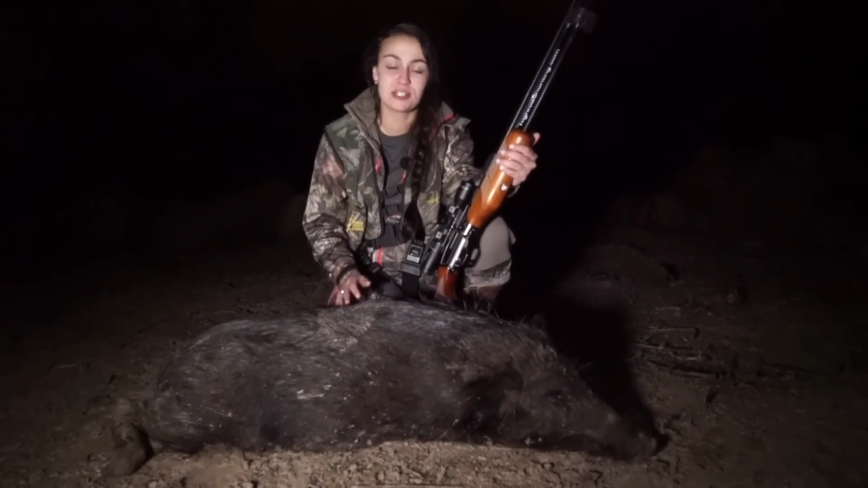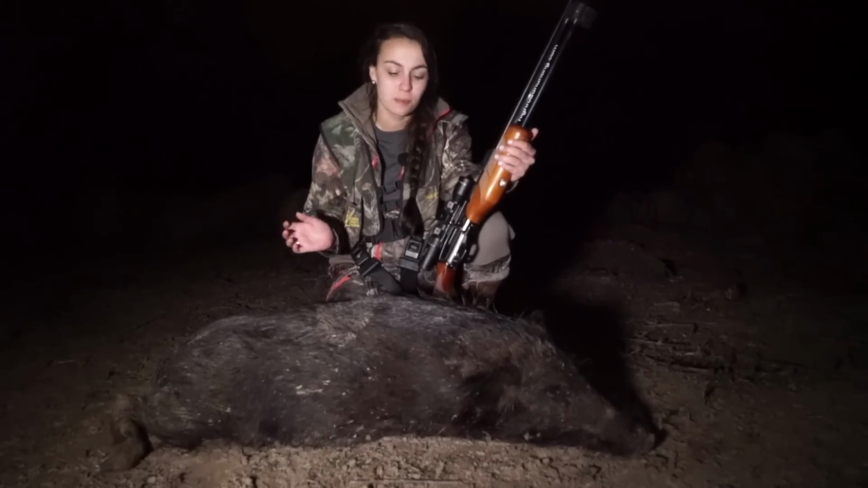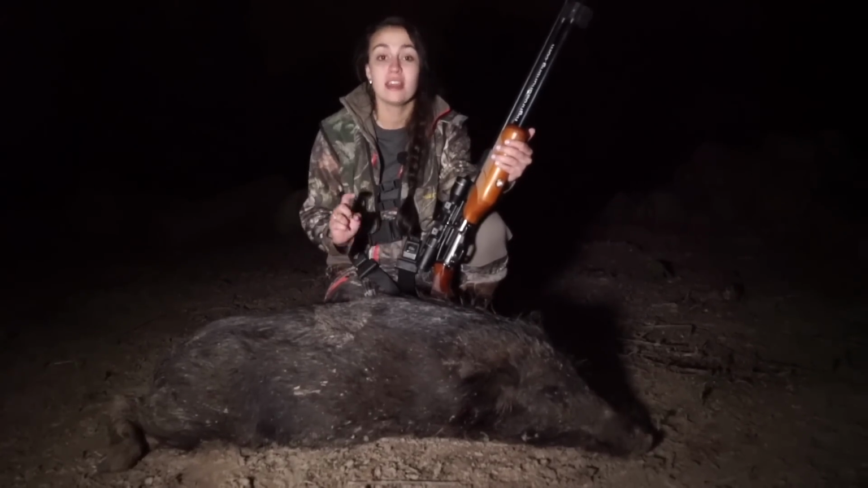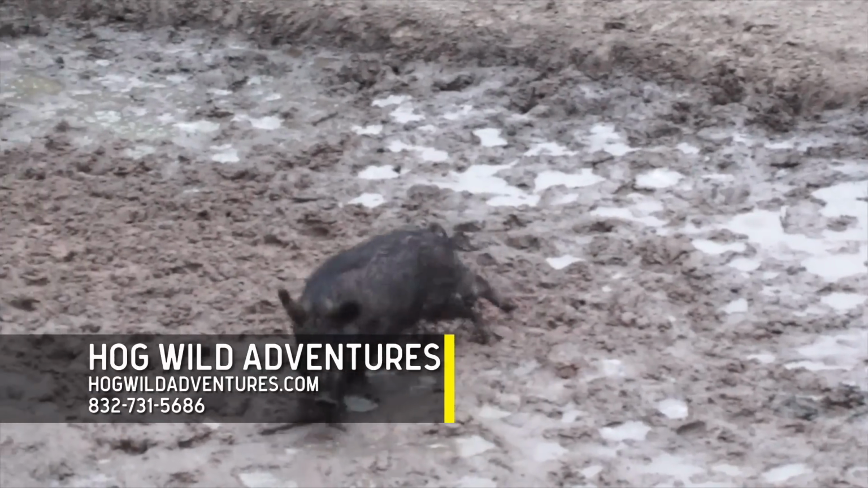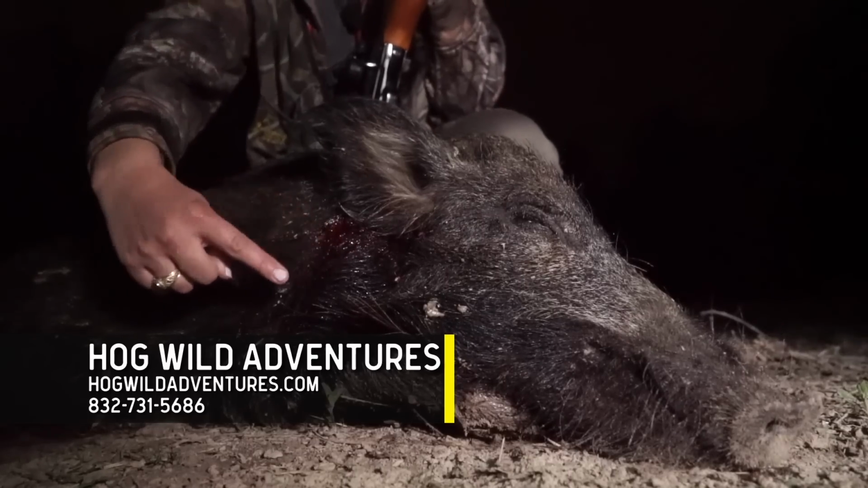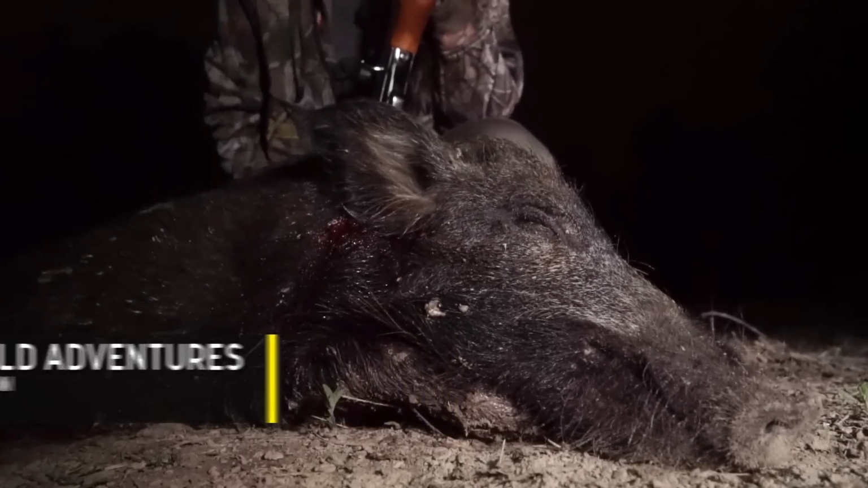It was rough at first, the wind was awful, it was blowing all over the place, and the pigs kept smelling us. Then this guy walked out right before dark. He quartered up perfectly. I got a great shot. You can see right here, that arrow went right through him, so fast you couldn't even see it.